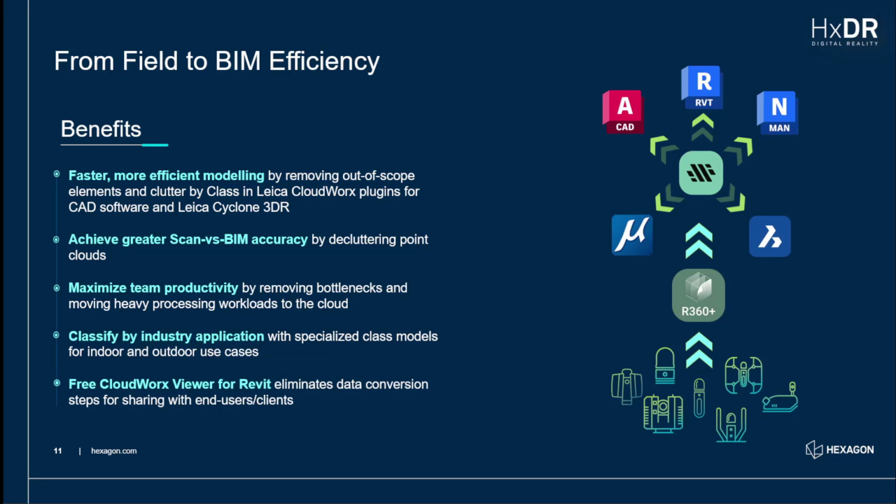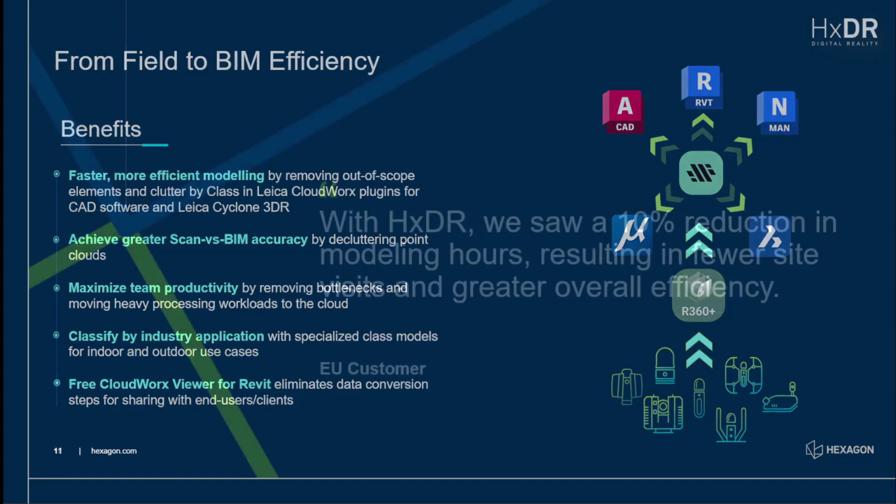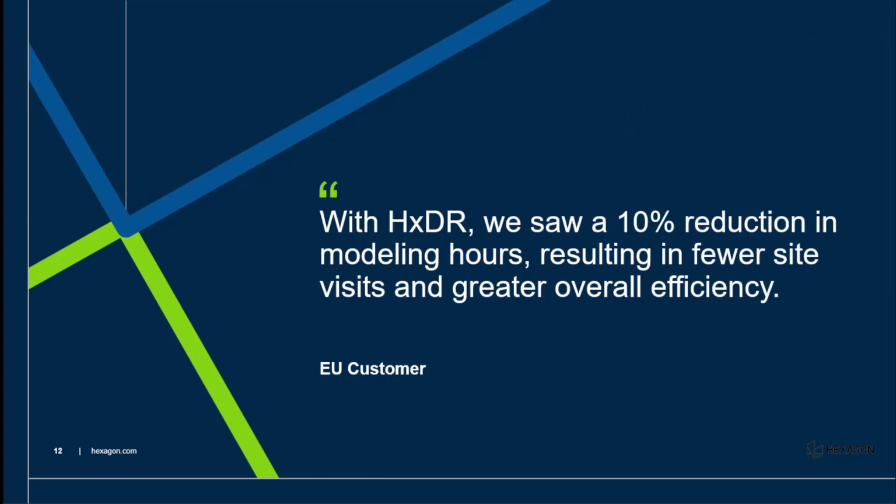And another key point is that we have this free CloudWorks viewer for Revit, with more forthcoming for other products, that eliminates data conversion and allows you just to share your projects with people within Revit. So this could be third-party contractors that you've added to a project, and now they don't have to pay. There's no paywall to get access to CloudWorks. You can open the point cloud, slice, section, change the colorization, and start modeling really, really quickly. So for this customer in particular, we saw a 10% reduction in modeling hours, resulting in fewer site visits, greater overall efficiency. That is the name of the game. We want to try and find all these adaptations and changes that will ultimately make more money and do things faster and safer and with more efficiency.